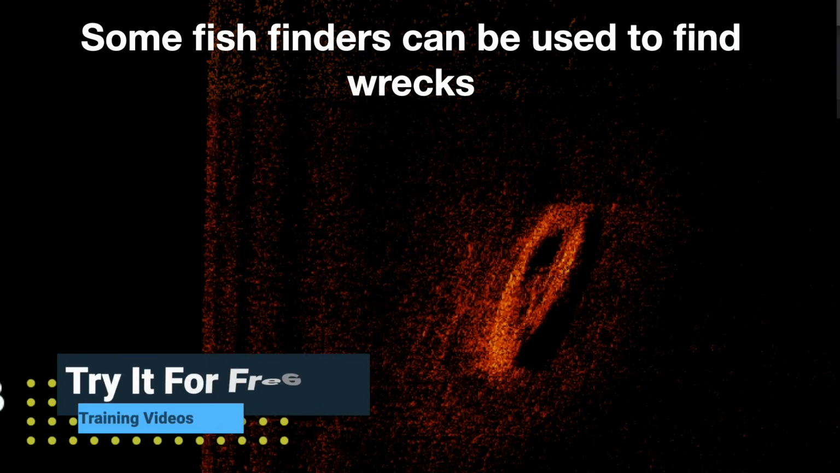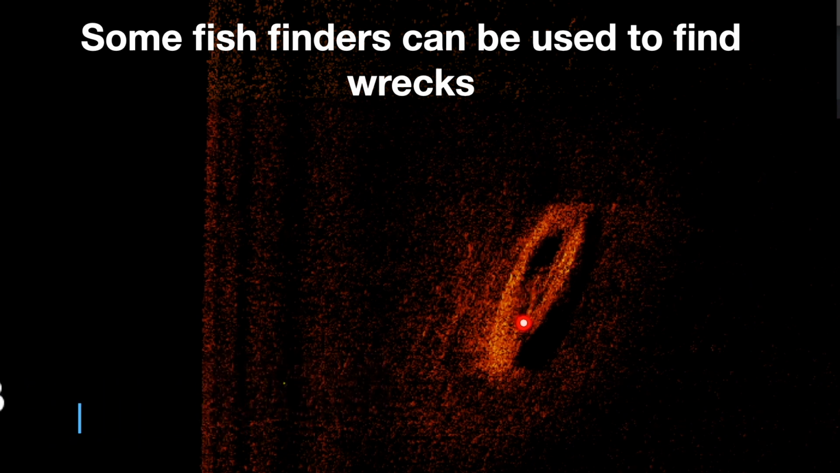Here is a fish finder image of the wreck we just saw before. These are imaging sonars which work great for detecting wrecks, and can even offer an inside view of the wreck. We can clearly see the boat as well as the fishes, which are in fact these yellow dots we can see over there. These signals are fish signals.